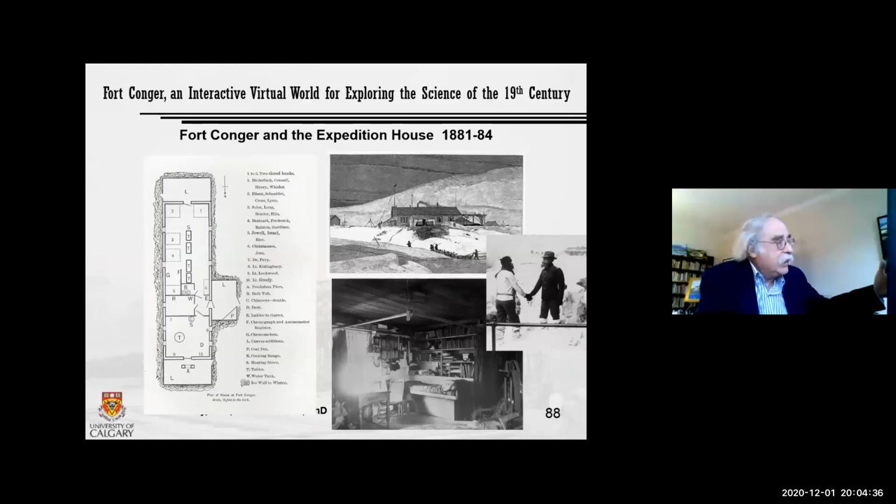We also had some data from drawings and plans that were done at the time.